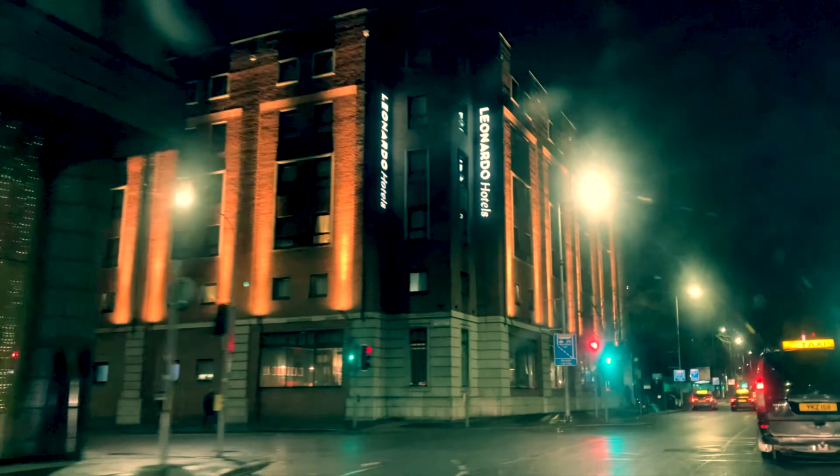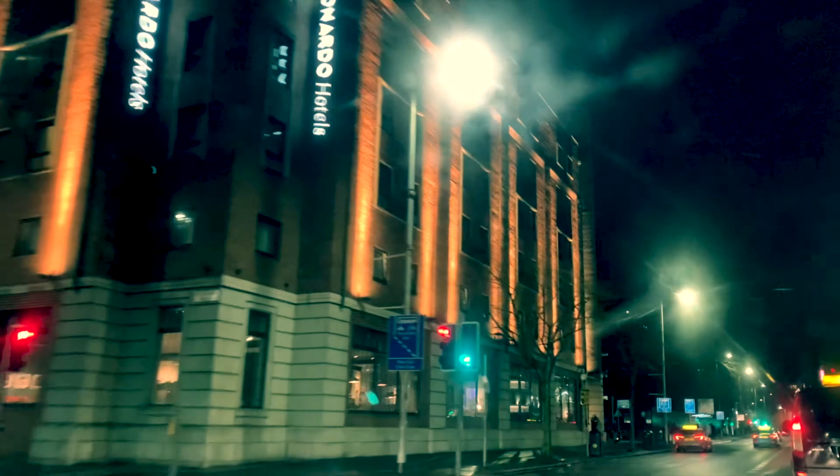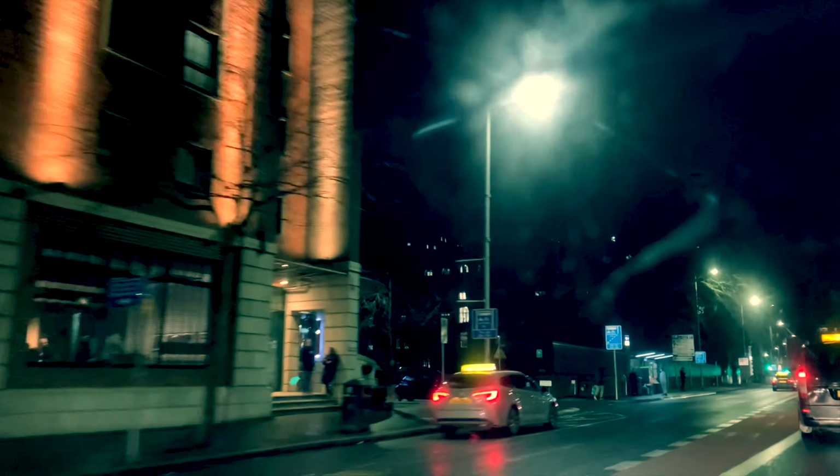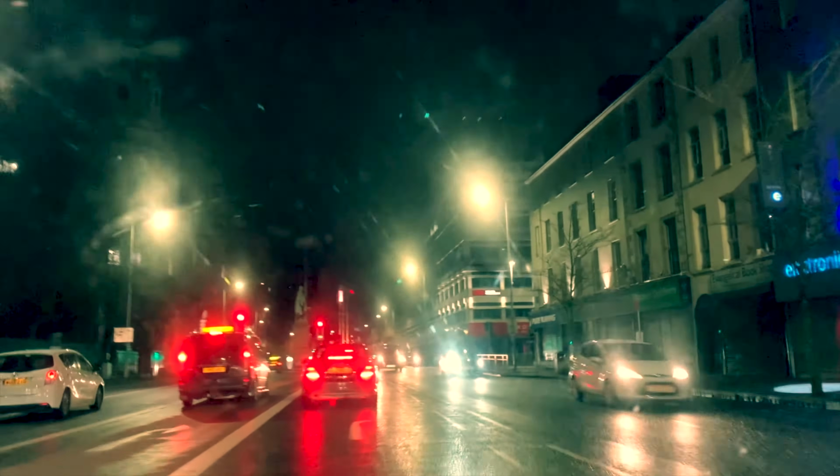And you can't really see it here, but we have the Royal Belfast Academical Institution, or INST school, on the left here, set back a bit from the road. It's kind of a posh boys' school. And then we stop in front of the statue of the Black Man.